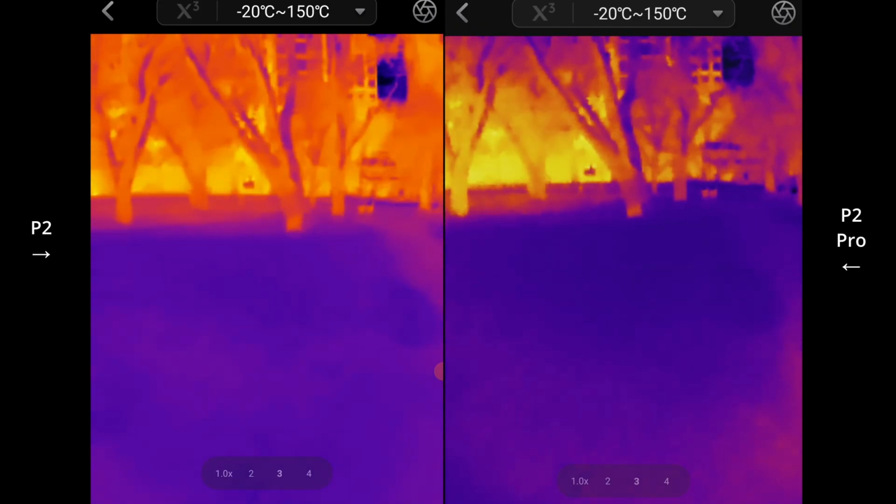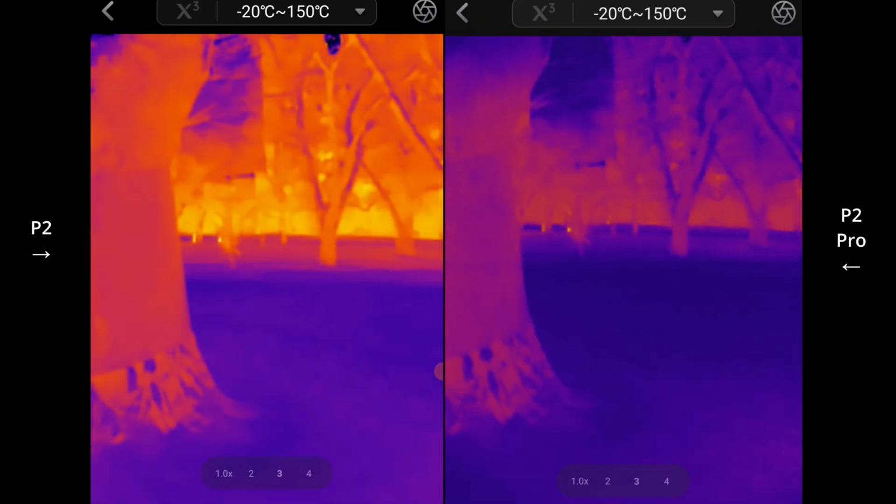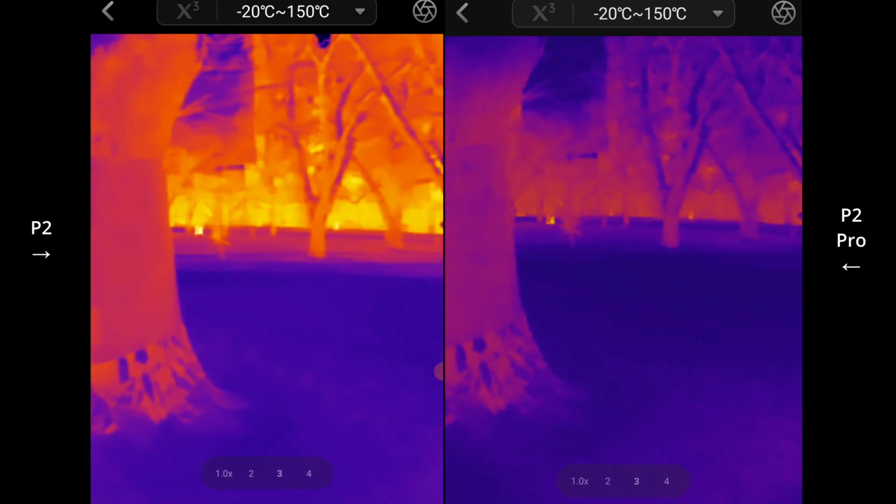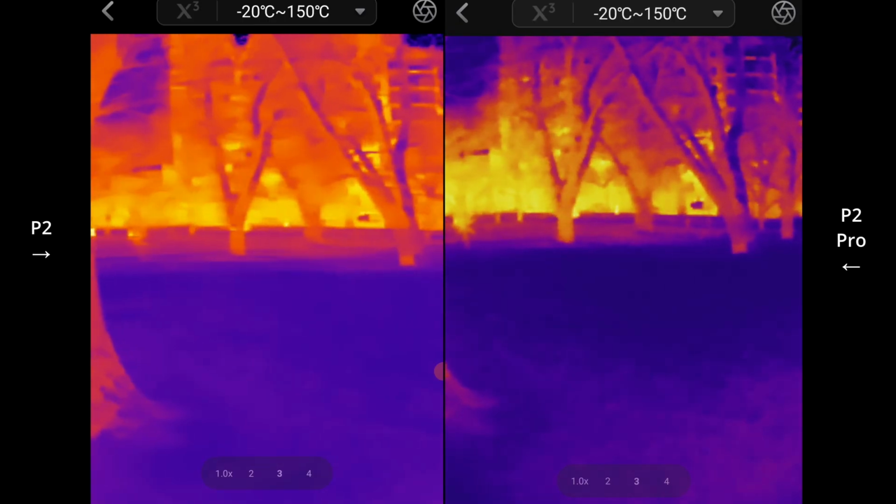There's little dots in the background of people walking down the road. You just make them out.